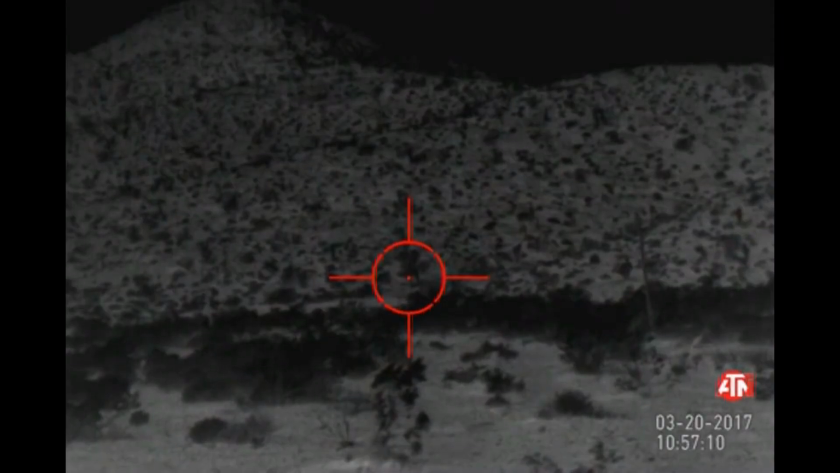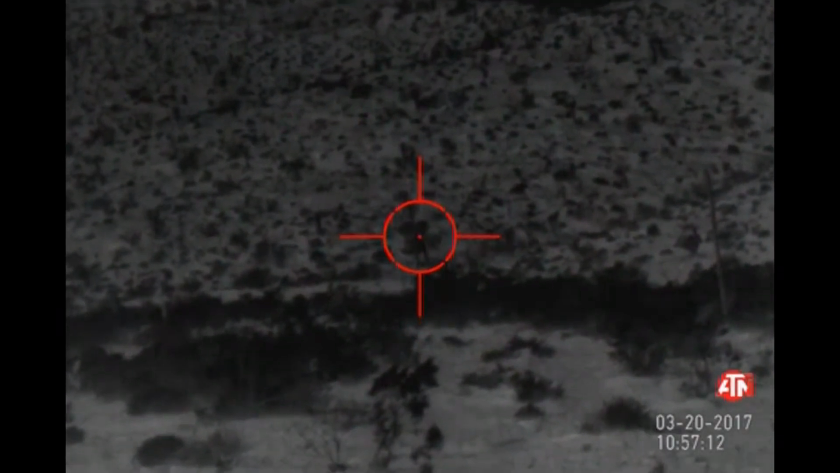Alright, we're going to go ahead and push this back to 200. We're going to go ahead and zoom in. Alright, and there's our small steel. I could just make out the head and obviously the body. So we'll go ahead and fire off 2 shots.